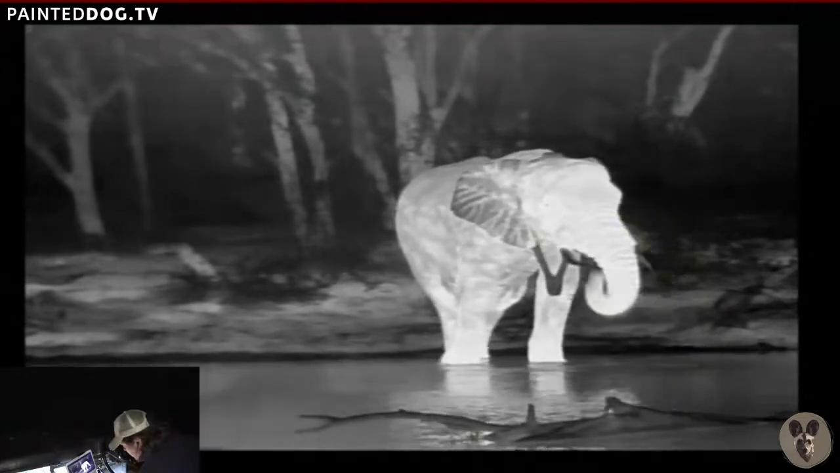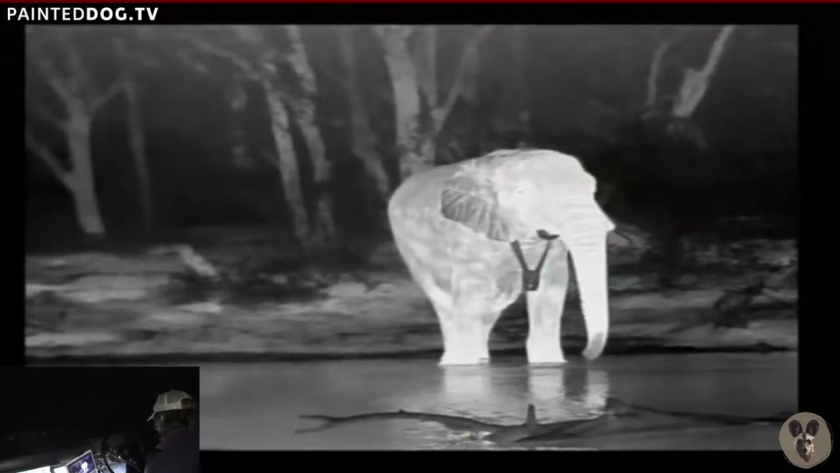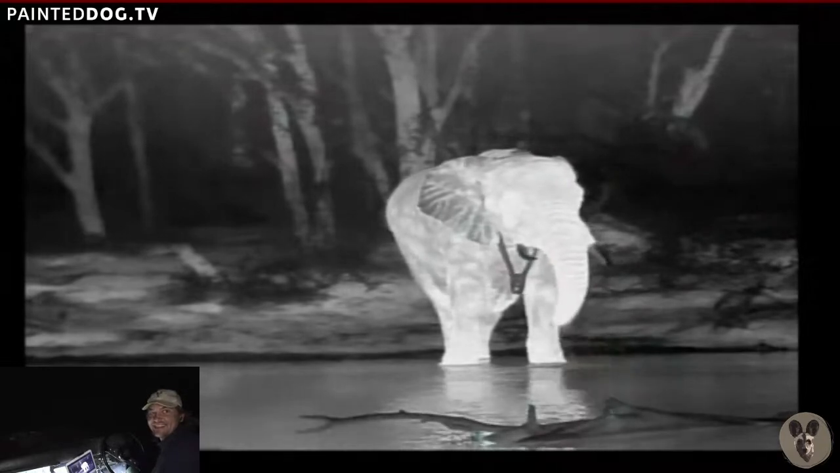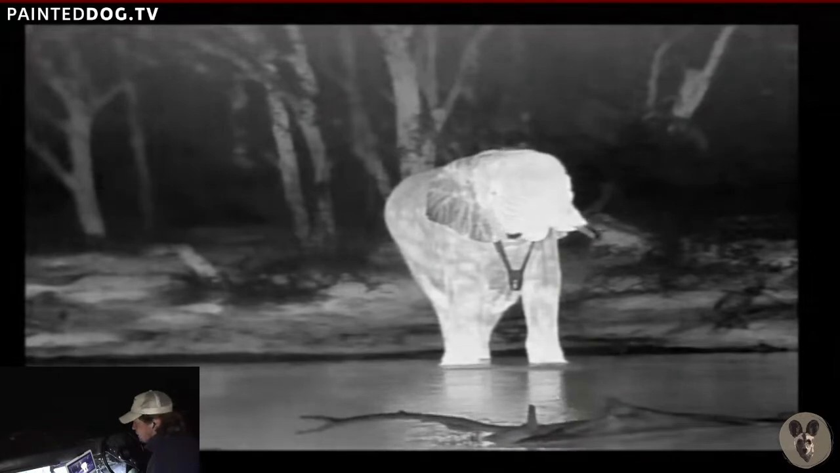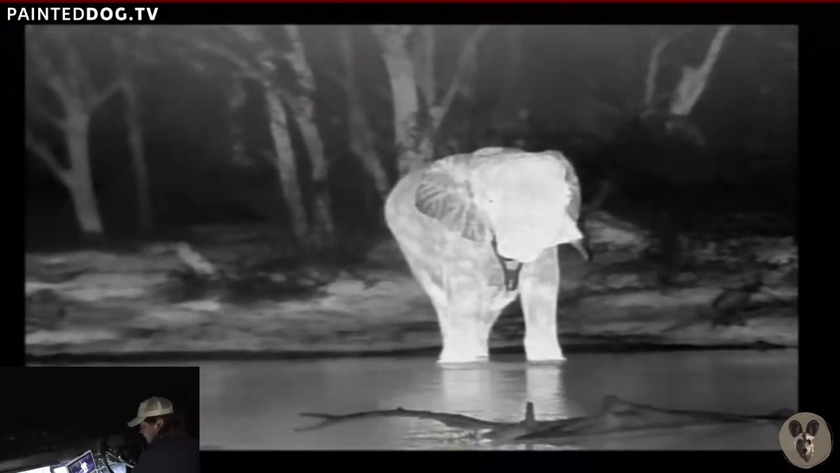You can see the water dripping down. This is going to be quite fun with no brakes. Trying to get out of here. I think I'll just go into low range. What I want to try to do is get a little bit closer to Dex. I'm going to see if we can get to a spot where we can get a bit closer to him while he's drinking.